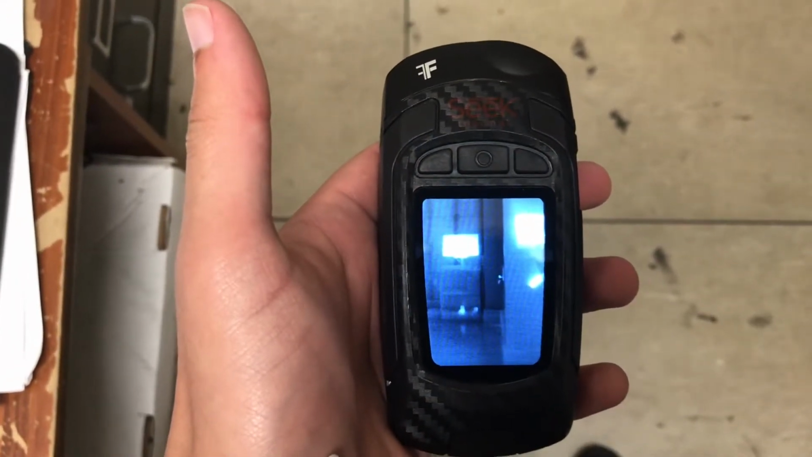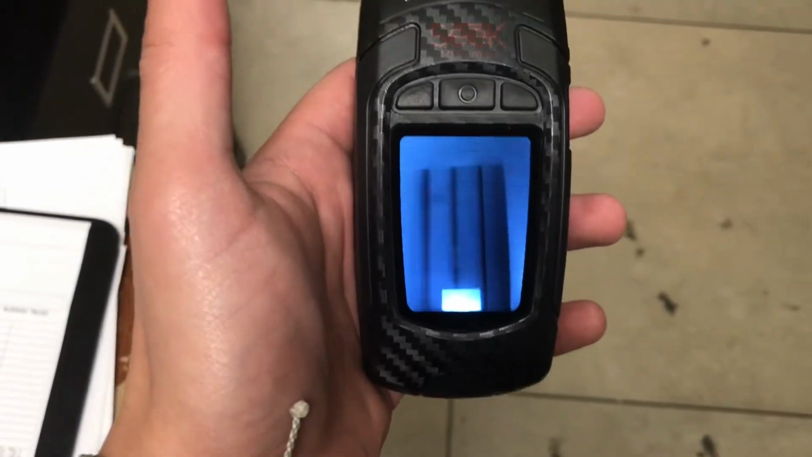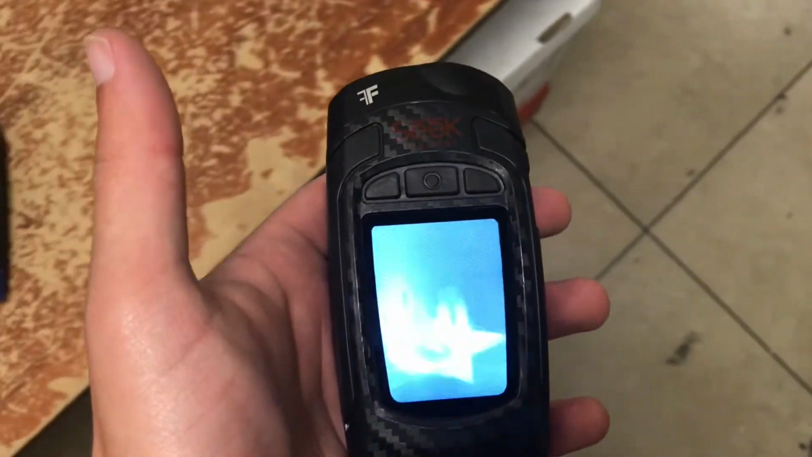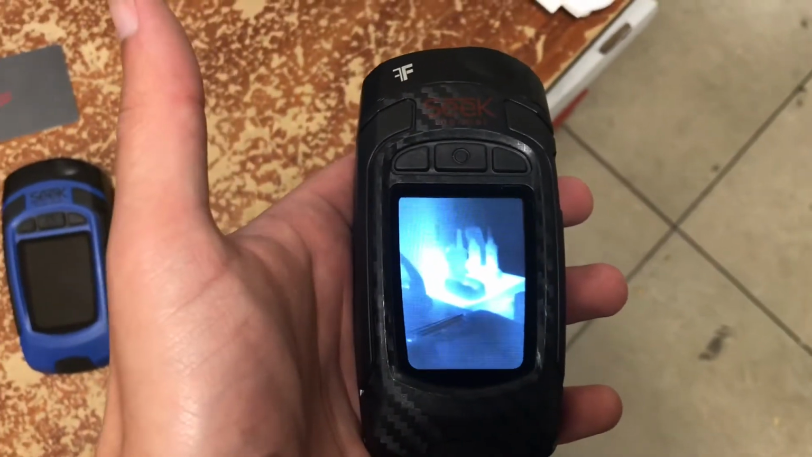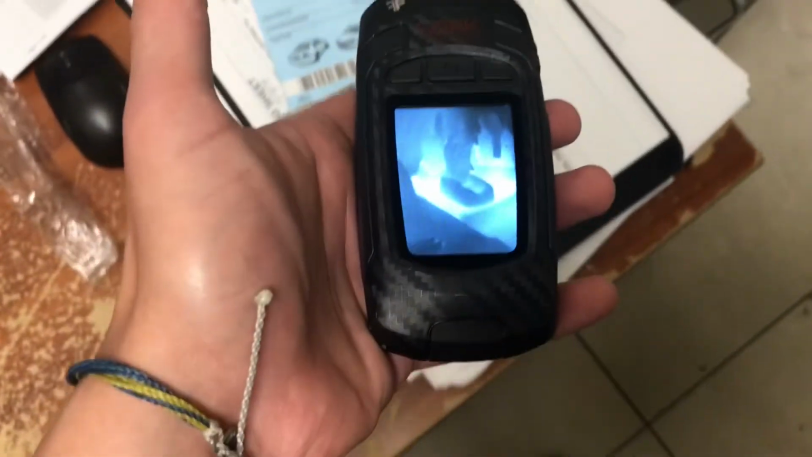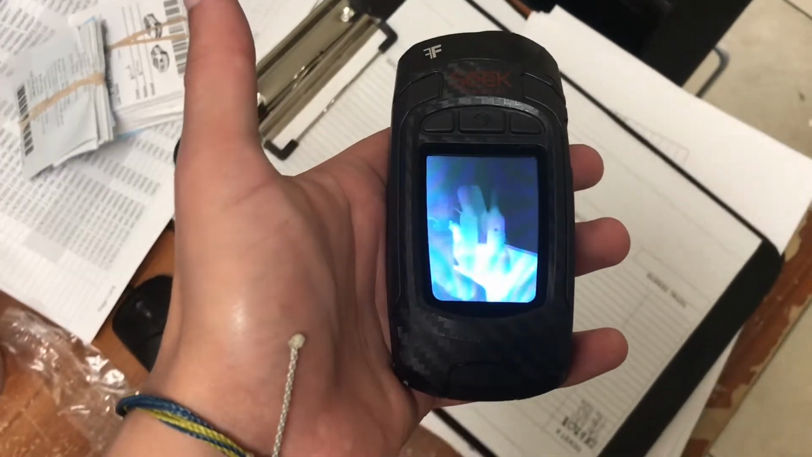Looking at the Pro, it's much easier to see that there's much more contrast in terms of the slight differences in temperature when looking at those wood beams there behind the plastered wall, as well as looking at these walkie-talkies. It's much easier to see fine detail and to actually be able to tell what it is you're looking at through the device.